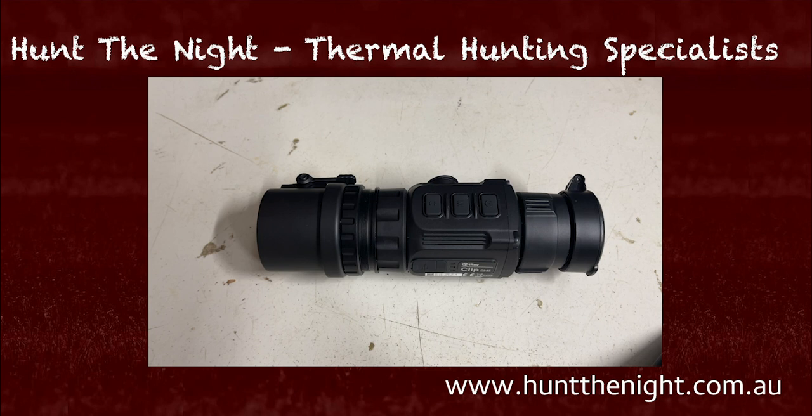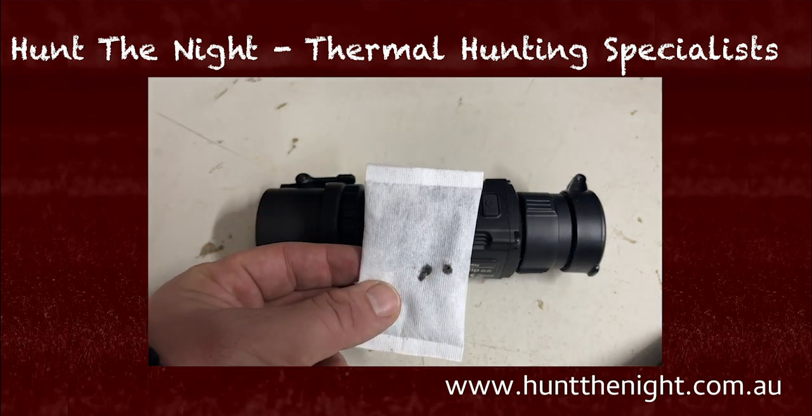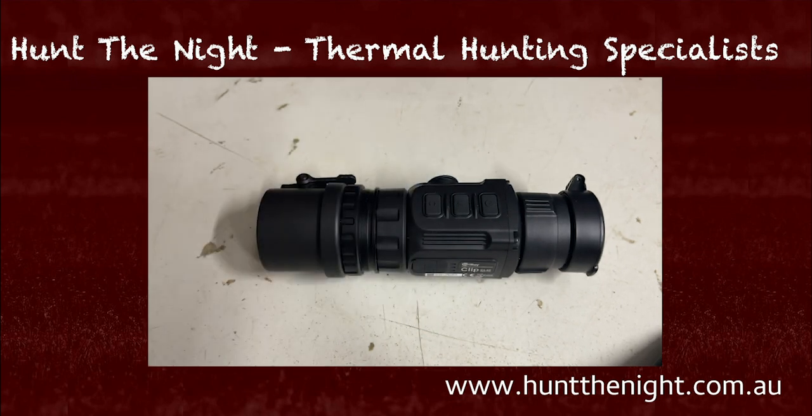Now, I don't normally like to use hand warmers, but I had to today because the conditions were really bad. But I had holes within holes. So I was pretty happy with that.